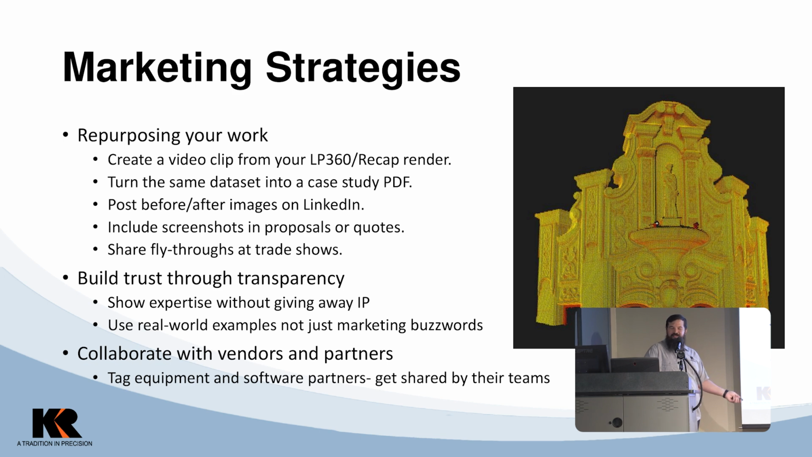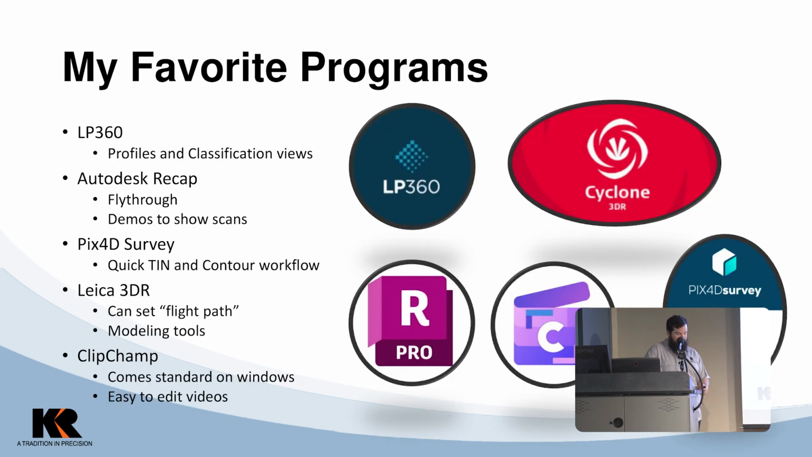And then again, collaborate with your vendors and partners. It shows who you're working with. It broadens your user base. And my favorite programs, obviously, LP360, number one favorite program. The profiles and classification views, taking just screenshots of those is really impactful. Autodesk Recap, I think, is great to show off scans in a demo, especially for terrestrial data.